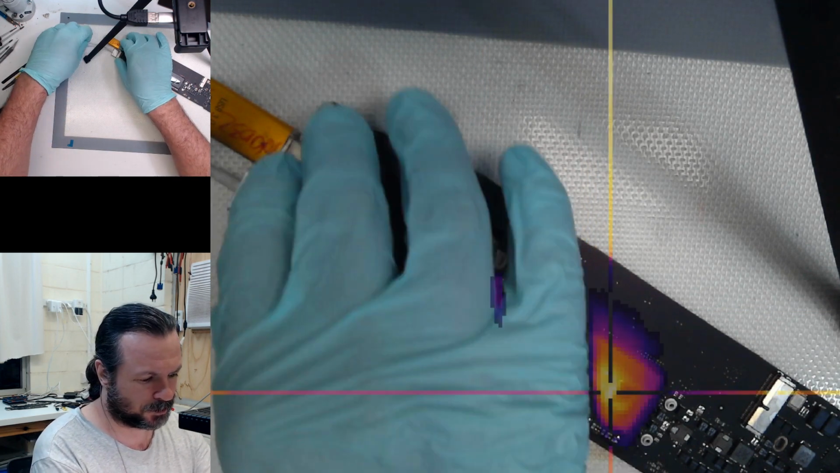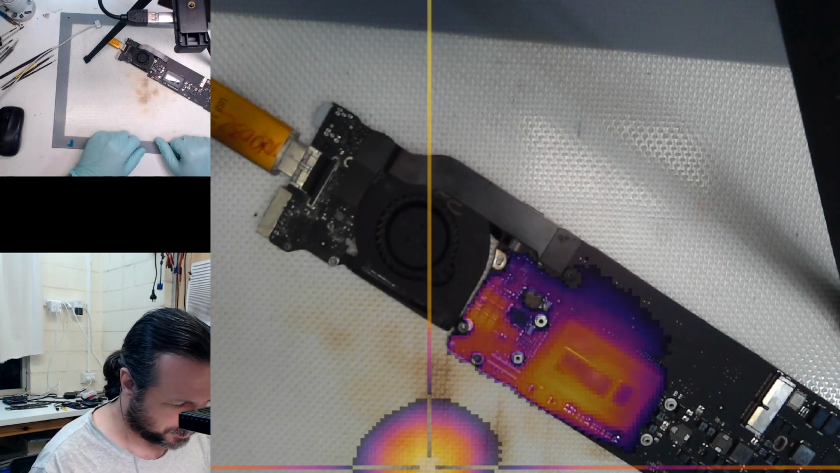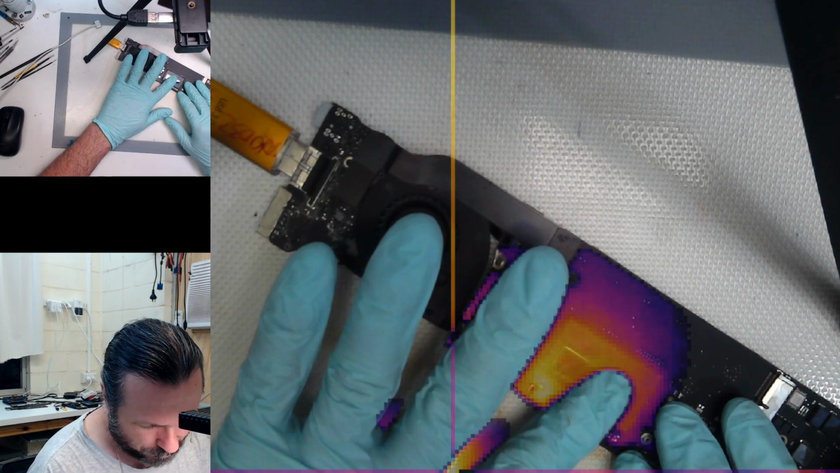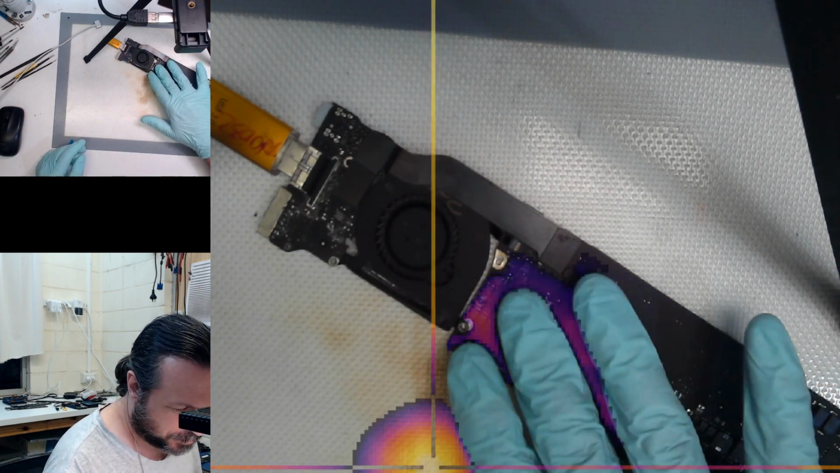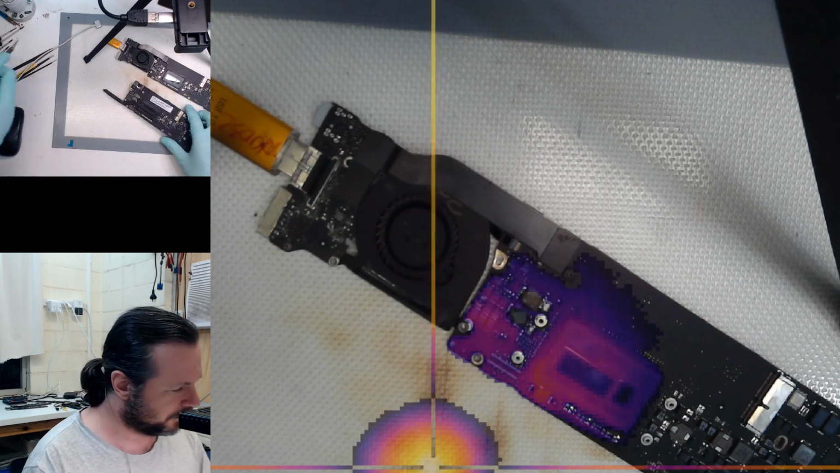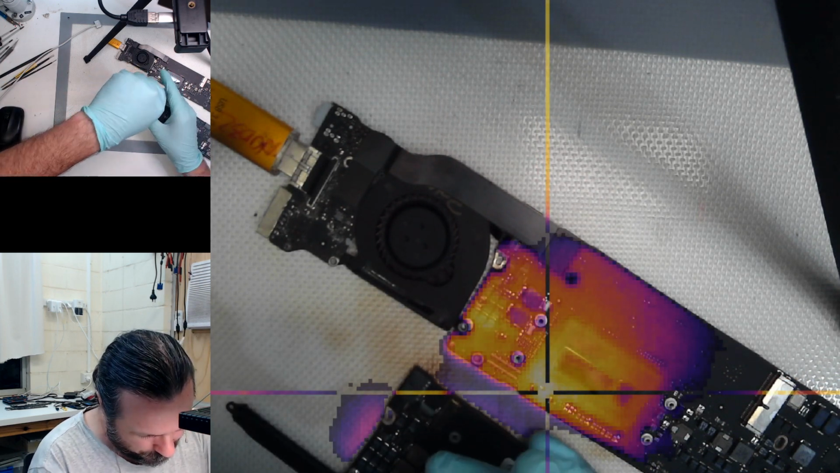And the CPU just crapped its pants. Let's put a heatsink on it after it's destroyed it. I don't think we did.